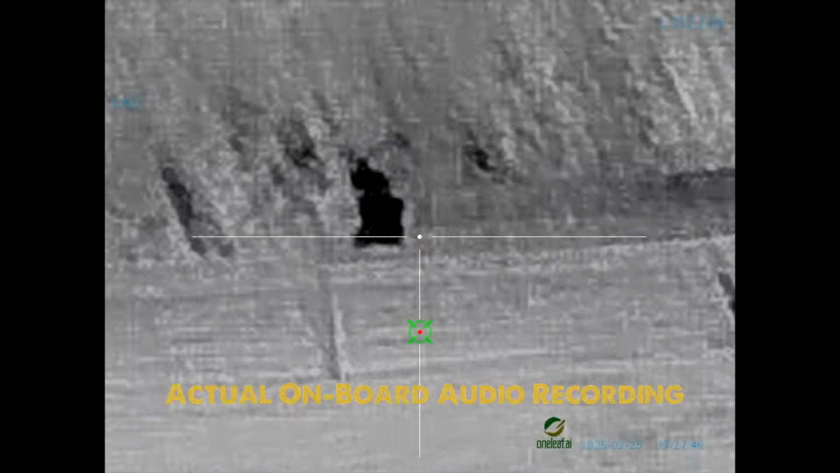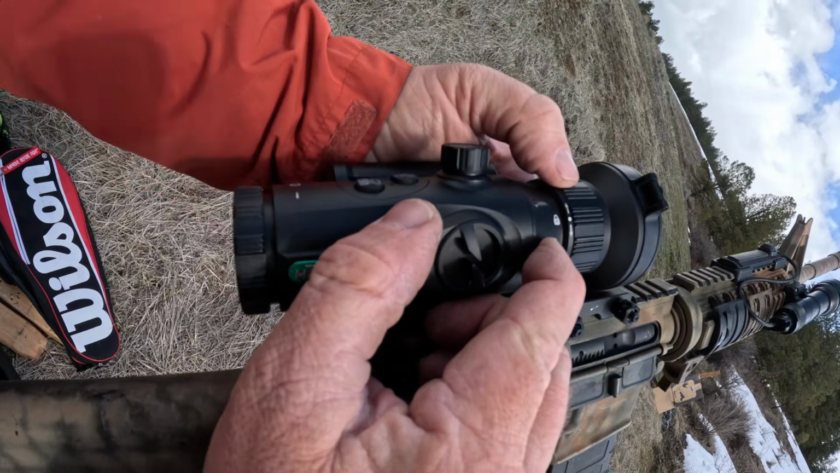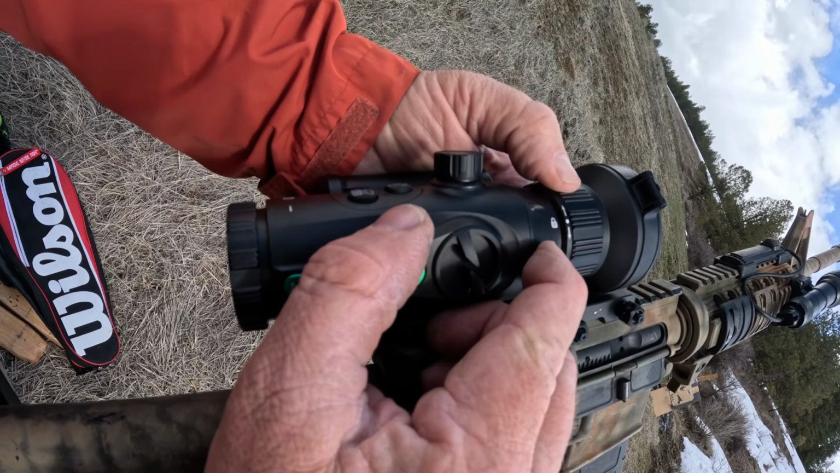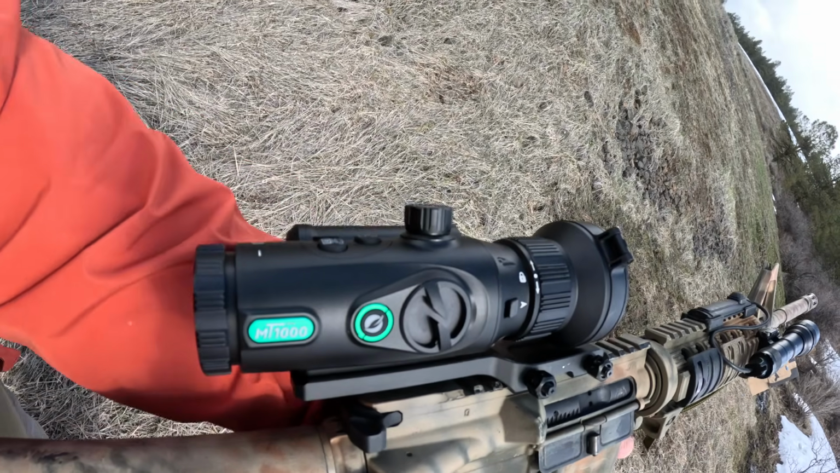Yeah, we're hitting down range. That's pretty cool. The lenses couldn't be any easier to snap on and off. It's like a camera lens. You pull back on the little safety button, rotate the lens off, and in a dust-free environment, attach your other lens, snap it right on, rotate it into place.